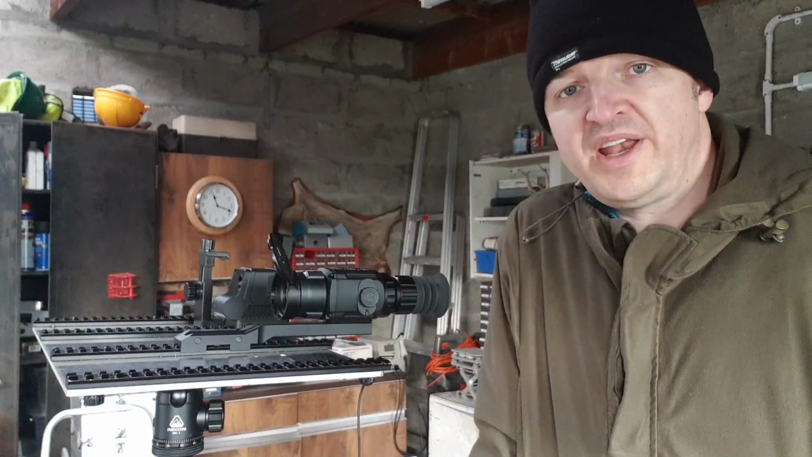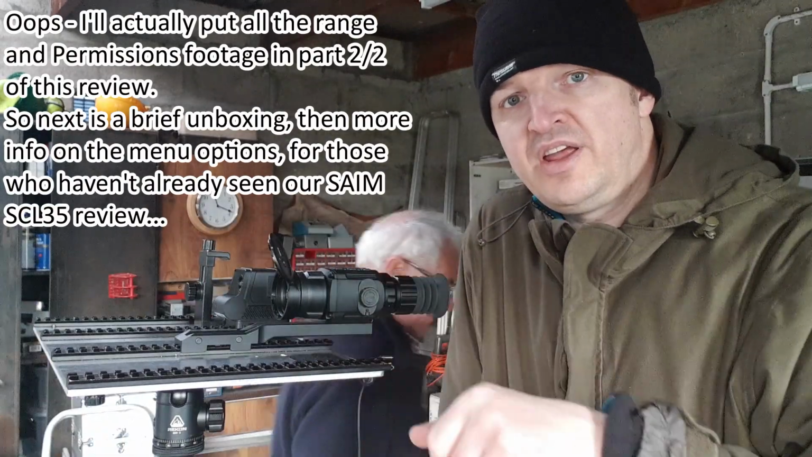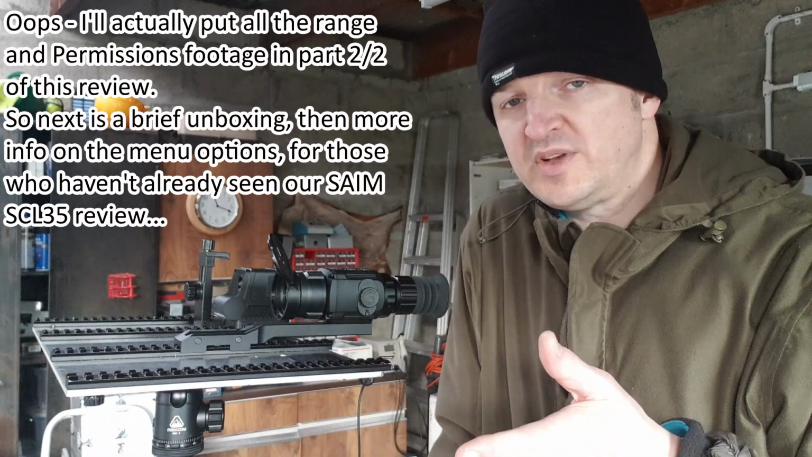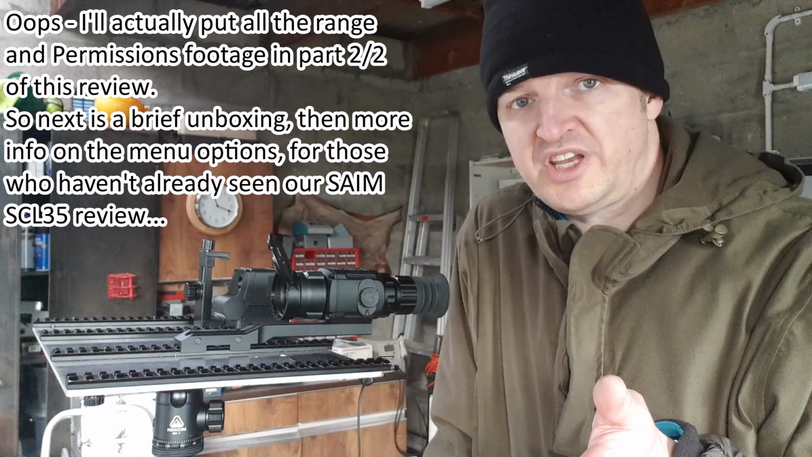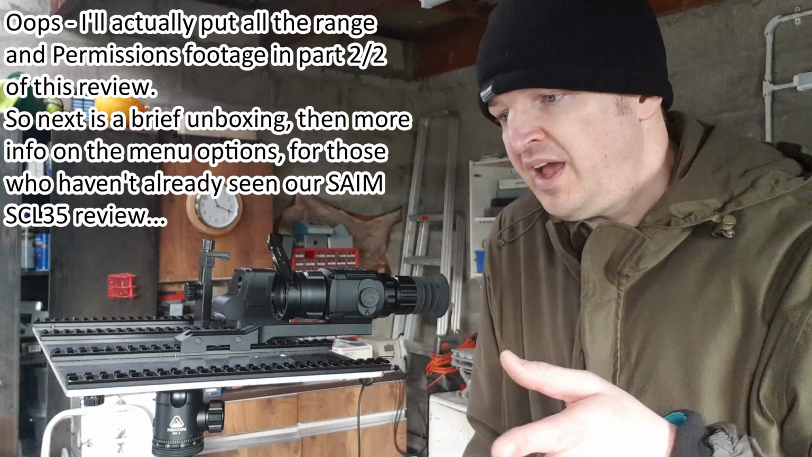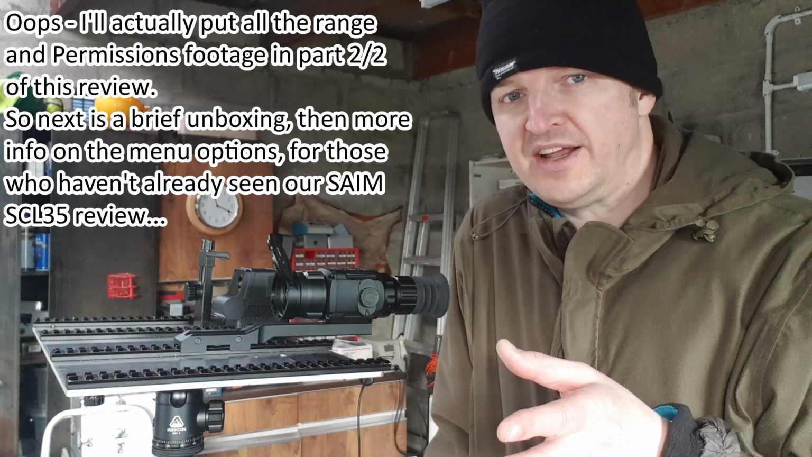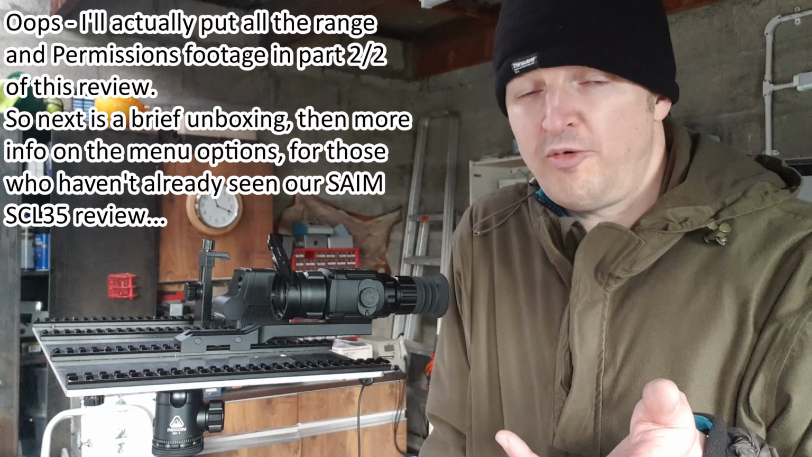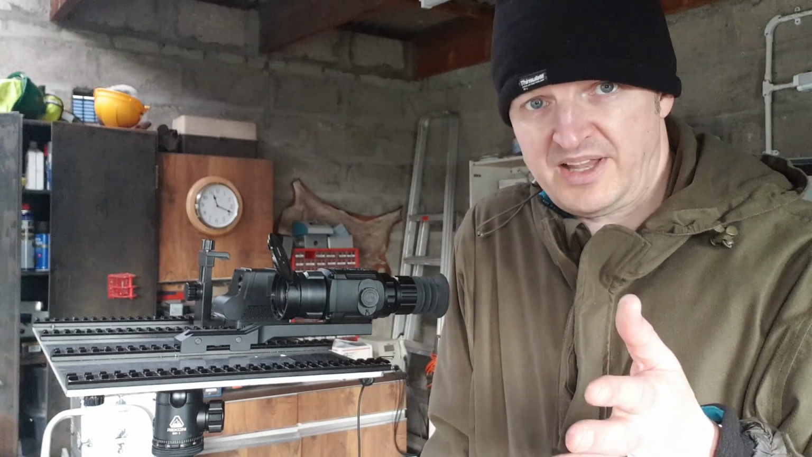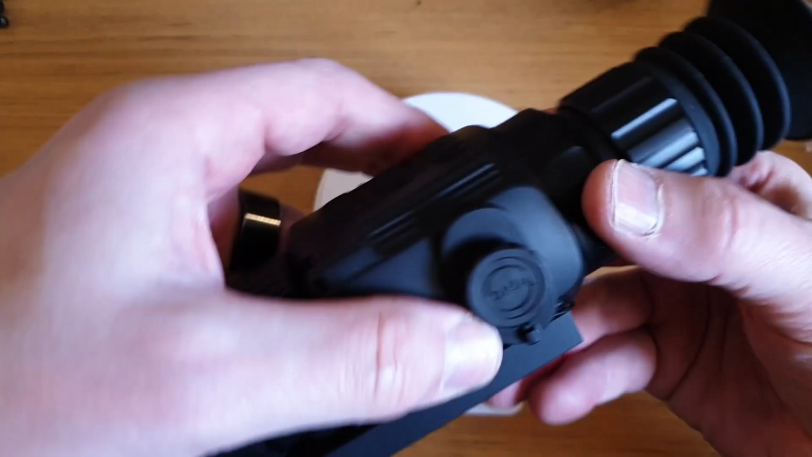So what we've got coming next tonight, I'm going to take this fella, put it on my Wildcat, and zero it at GARC out to 25 or hopefully 30 meters to see how that works. Check the zeroing functions all work normally, and then either tonight or tomorrow I'll record some of the beasties at one of my local permissions. Hopefully horses, rabbits, all that kind of thing, with it tripod mounted.